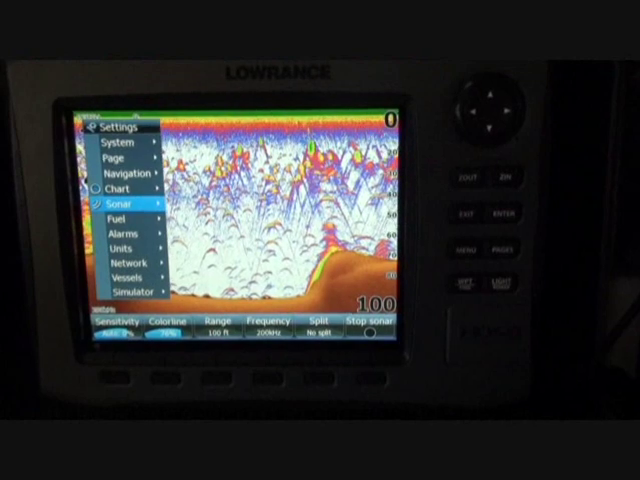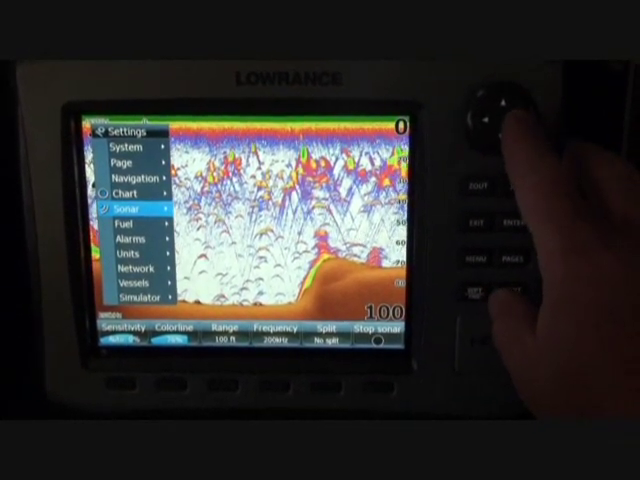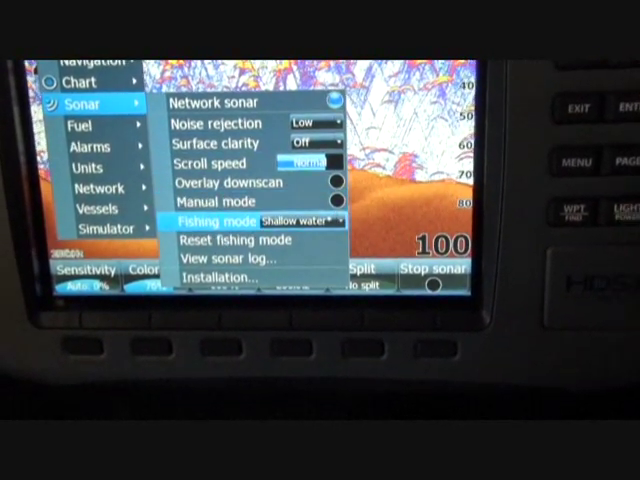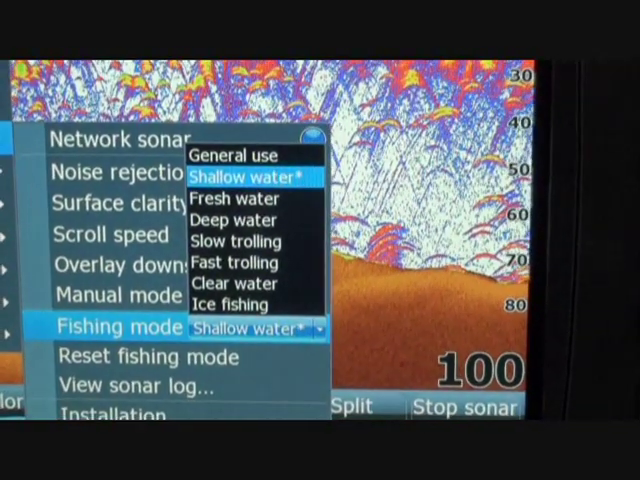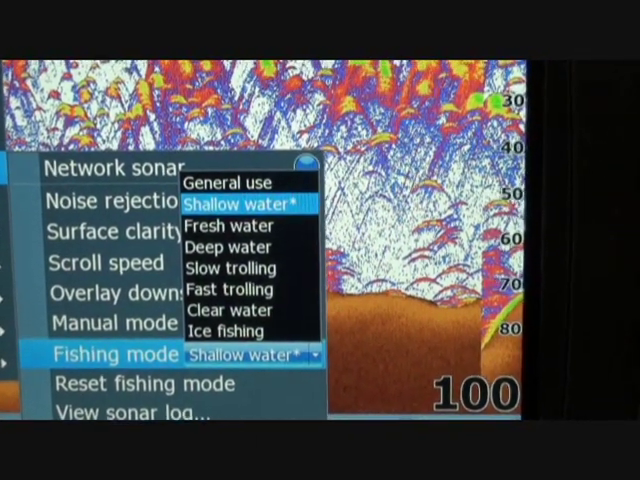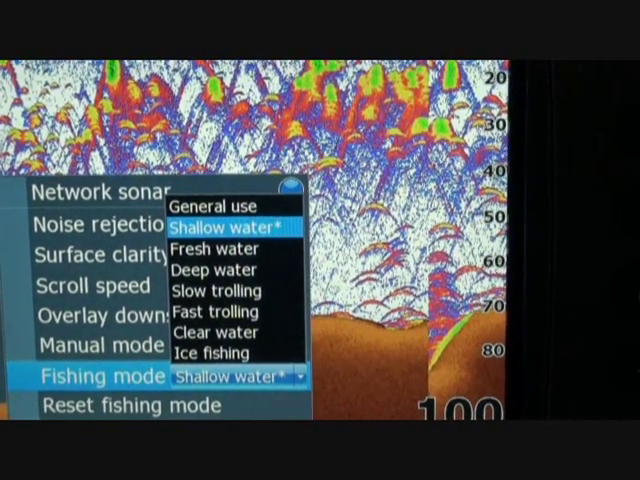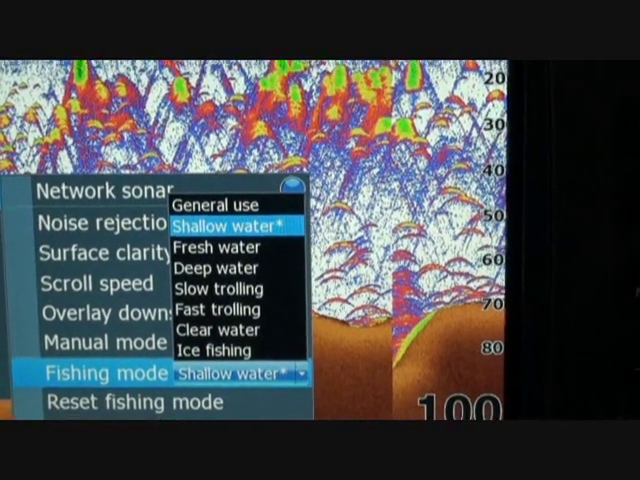The second thing we are going to do is go through that same menu twice, sonar, down to fishing mode, select enter, and you're going to notice that it brings up several different options. Now it comes preloaded as general use. What general use is 0 to 2,000 feet. Shallow water is 0 to 100 feet, and freshwater is 0 to 400 feet.